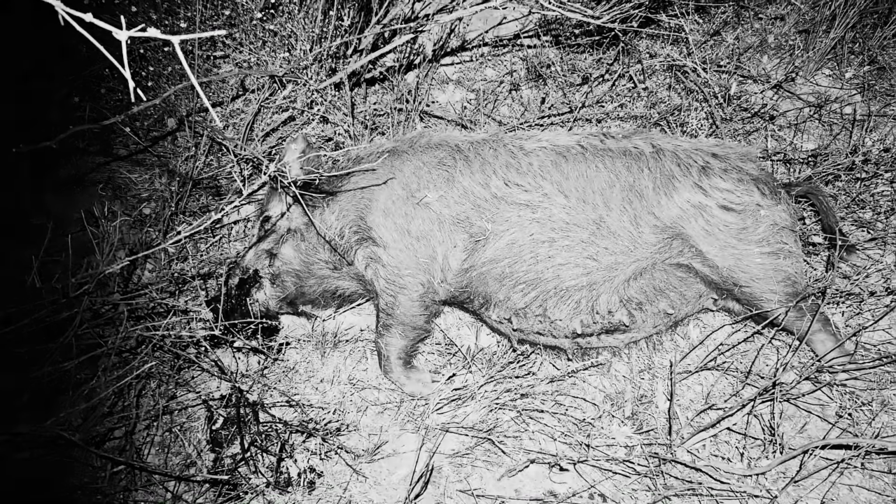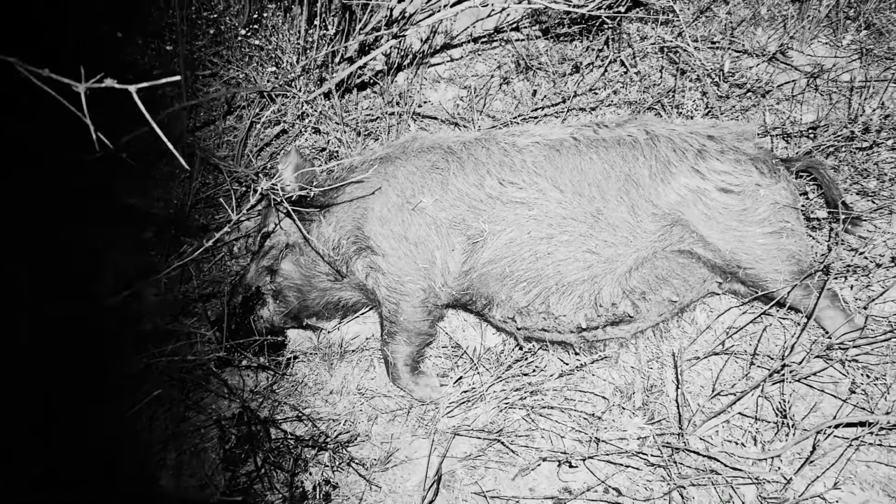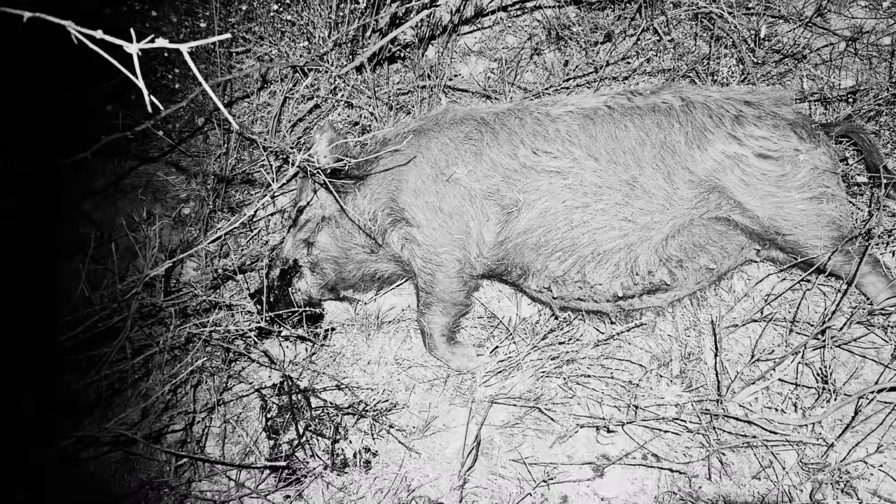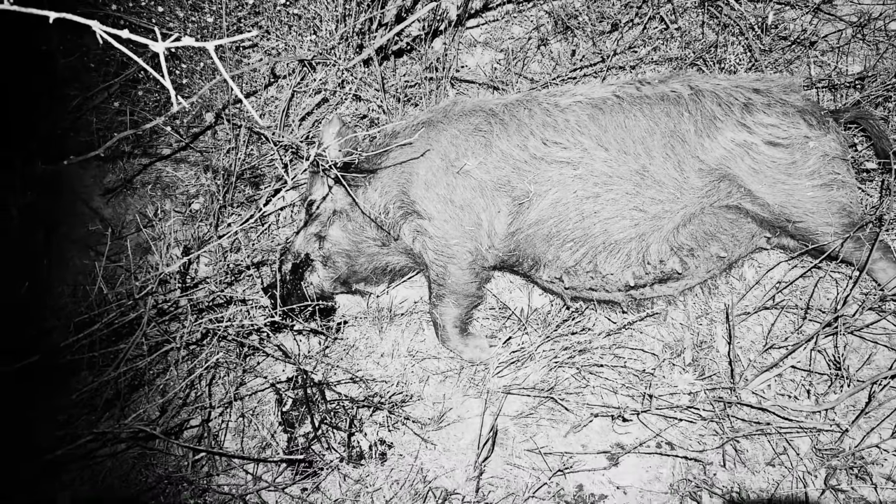She's got a gut full of piglets in it too, looking at her. So, we'll keep rolling now, and I'll go and find a bit of water, go to the dam, give these dogs a drink, and I'll do a dog swap, and we'll roll into it.